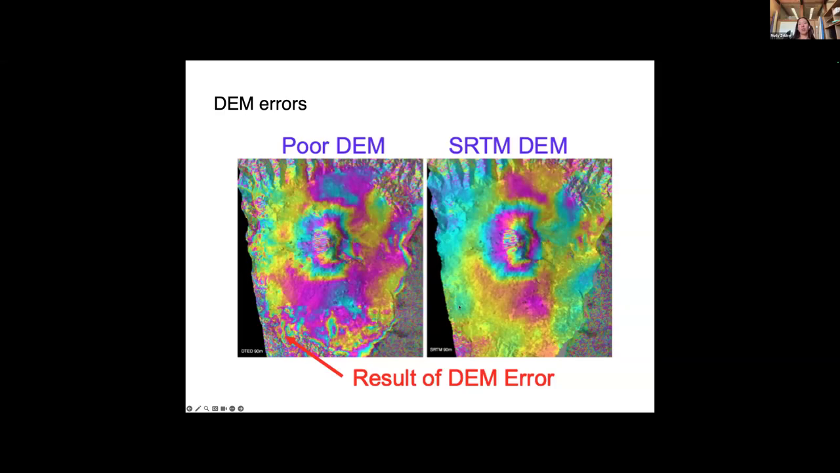But when we use the SRTM, or an even more updated one, the Copernicus DEM, you can see that the phase outside of the volcanic area is much less. So we have less DEM error contribution to our interferogram.